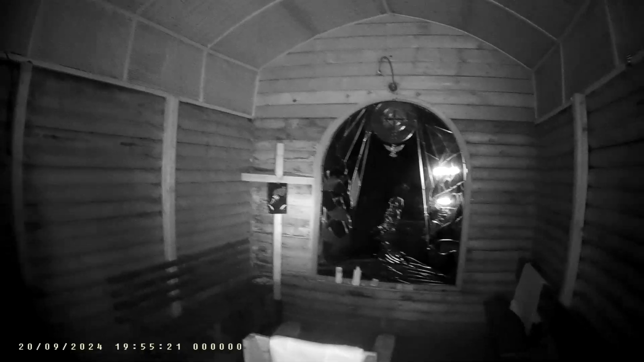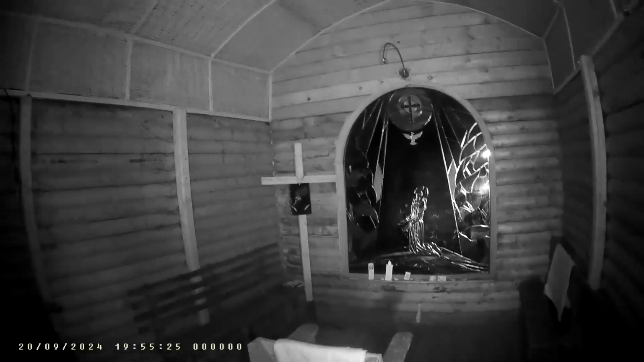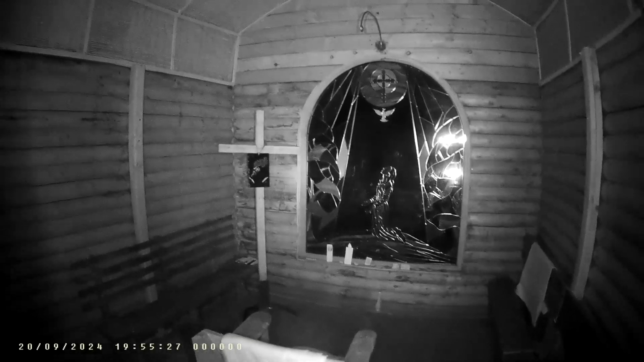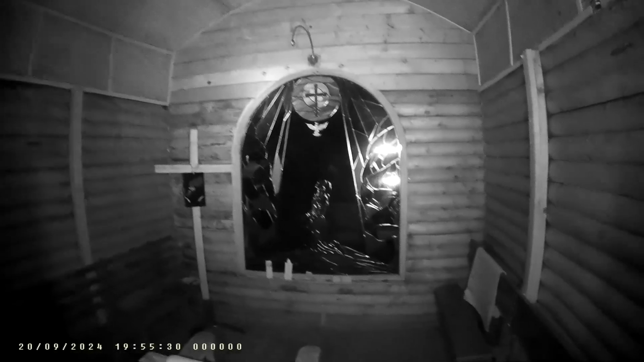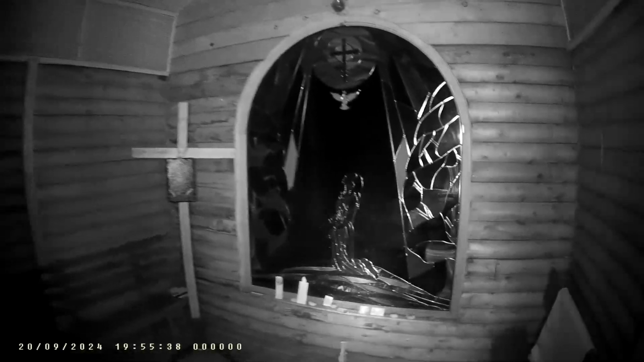This has gone under a serious renovation because it's got a new roof. It used to be a thatch roof, and that thatch rotted and it started letting in moisture, and it was getting very musty in here. You've got a little throw, you can sit here, relax, meditate.